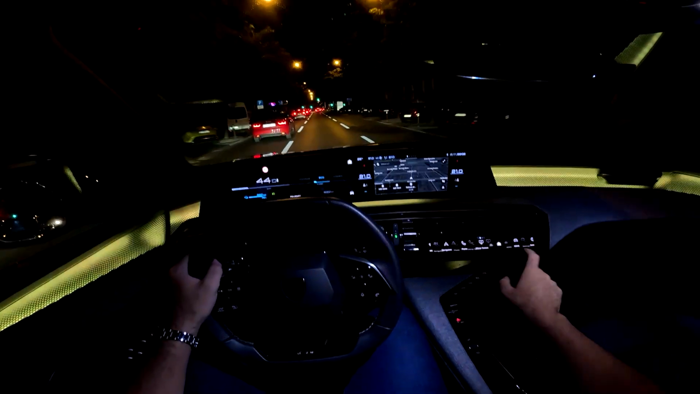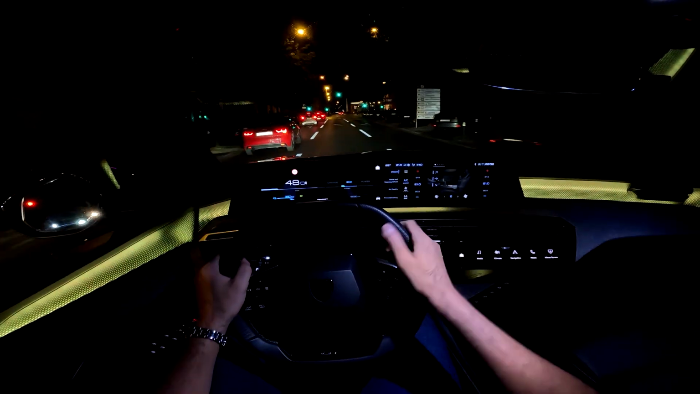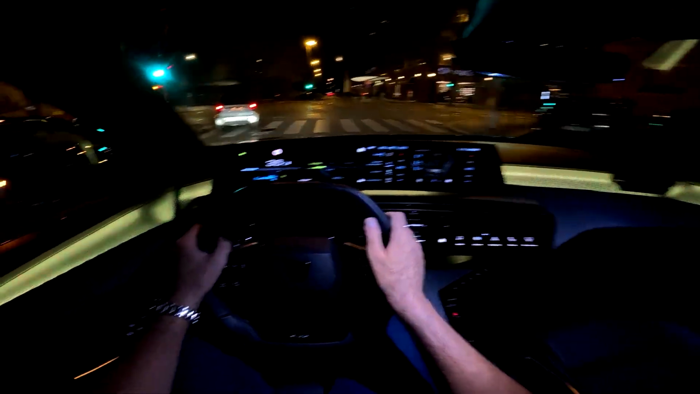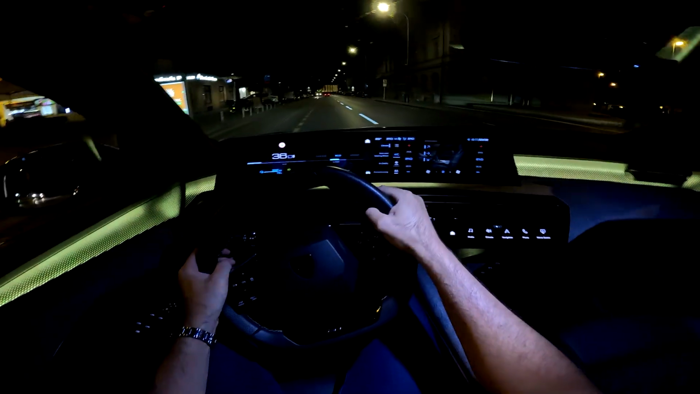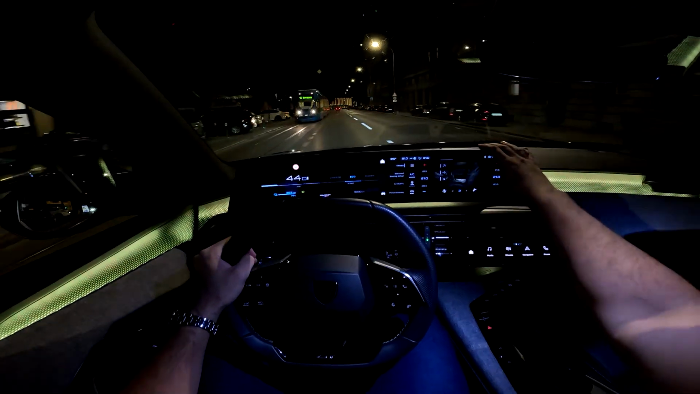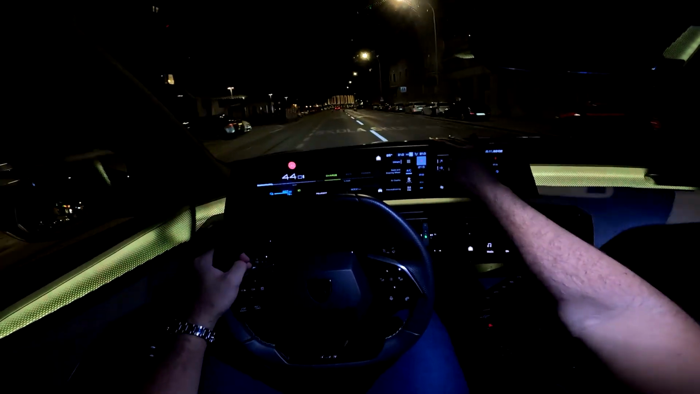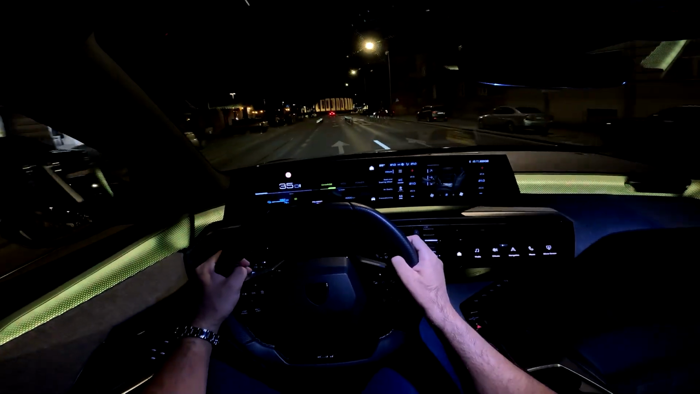So for example, you have the climate, press this, and now it goes into the menu for climate. So now it's possible to adjust the air blower, for example, and change the temperature.